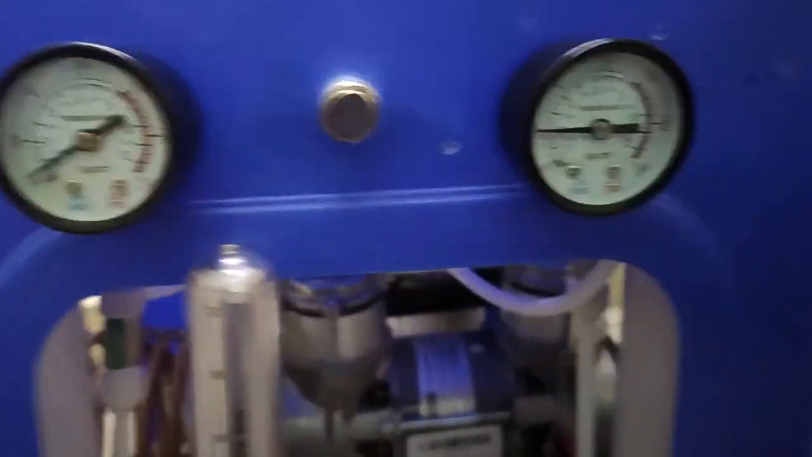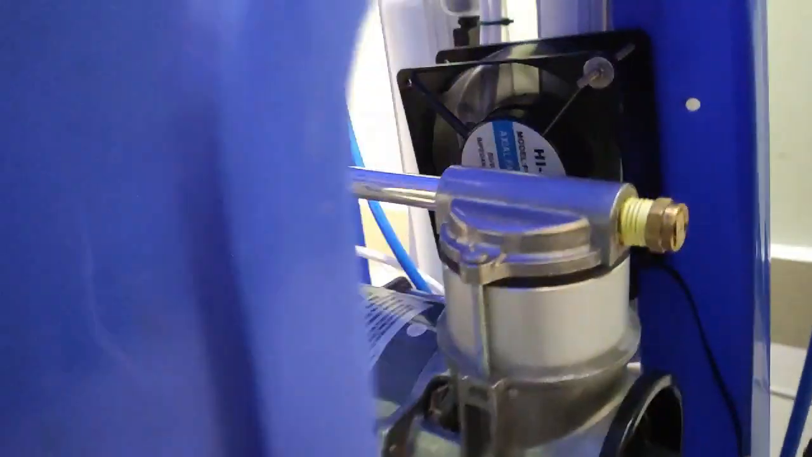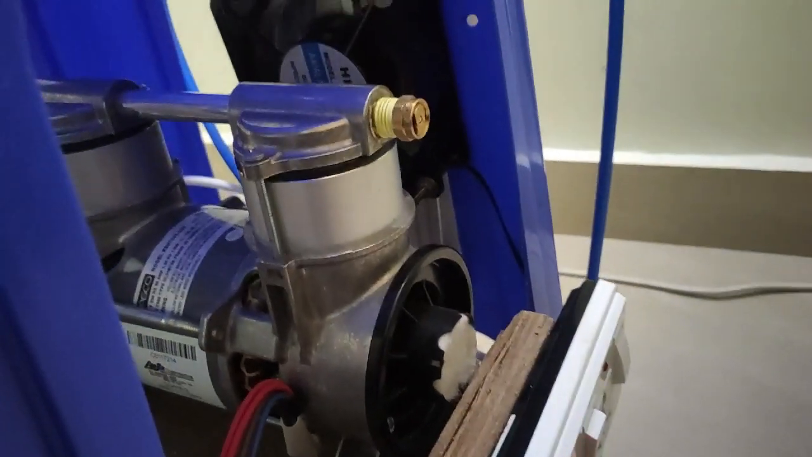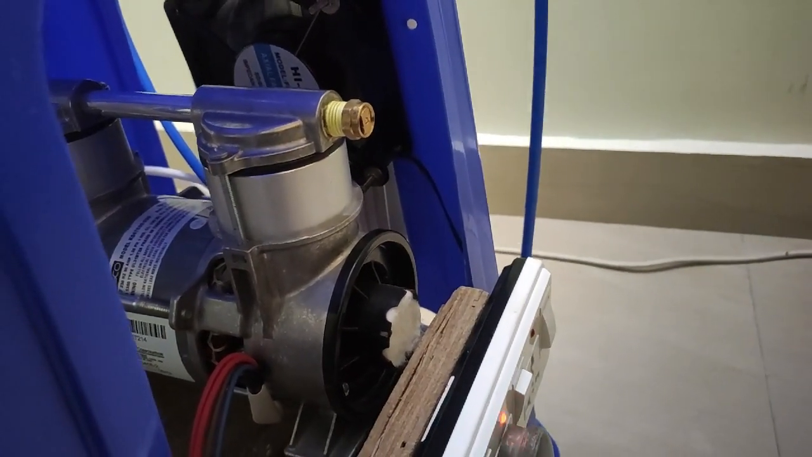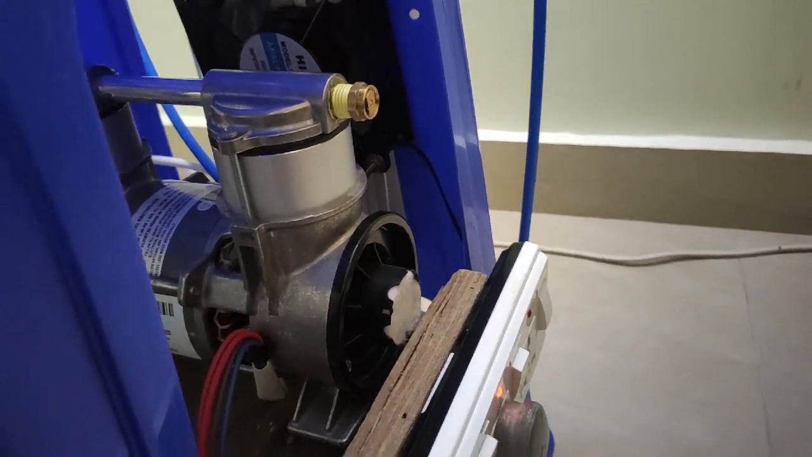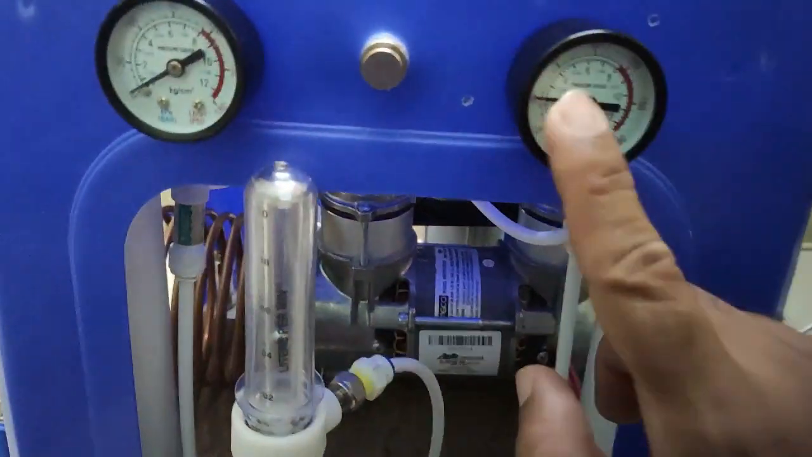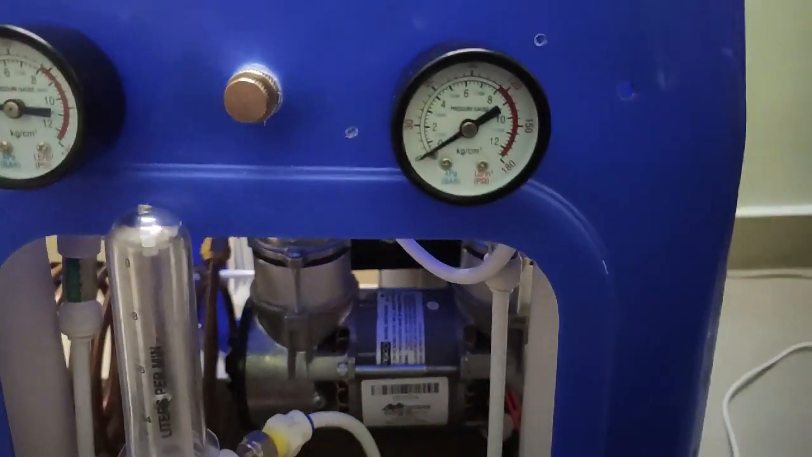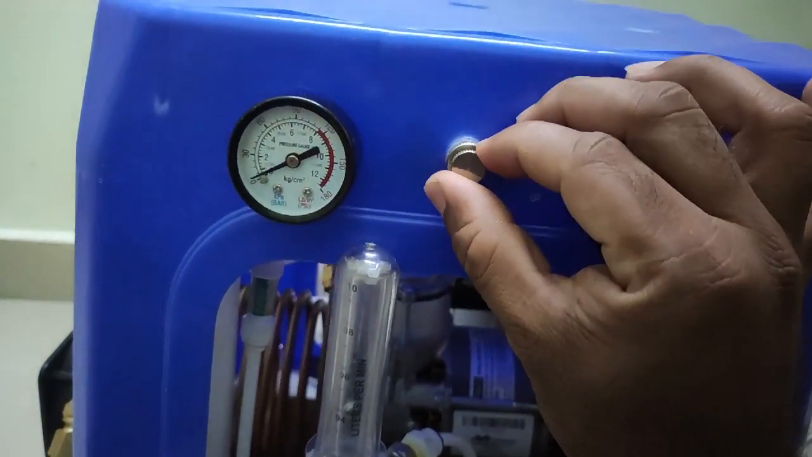In case it exceeds 2.5 bar, there is a safety valve. I built this for lithium based zeolite, so that's the reason I have kept the bars low. This is to balance.